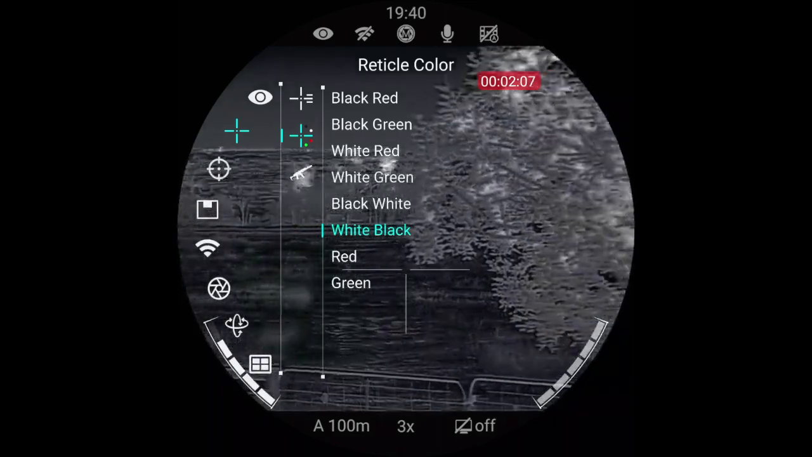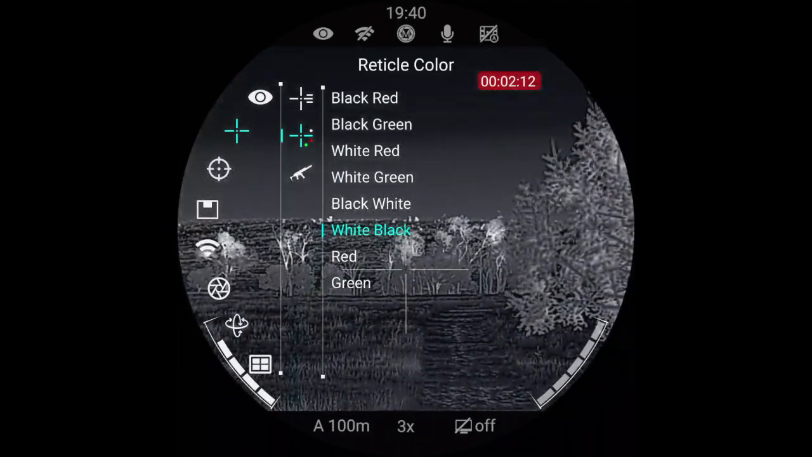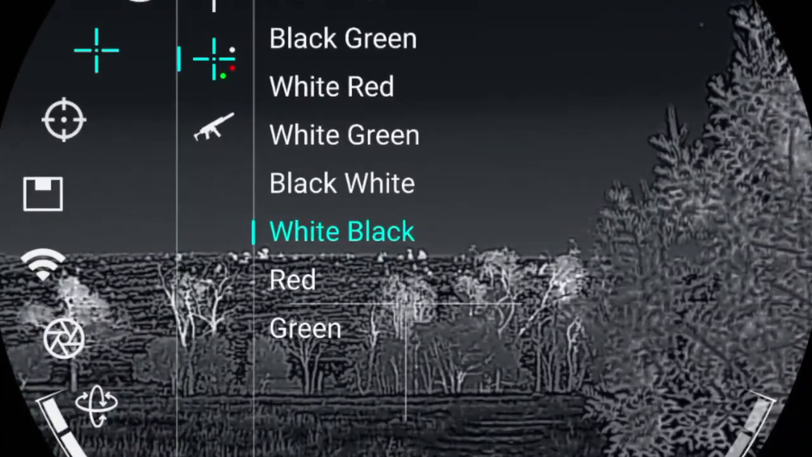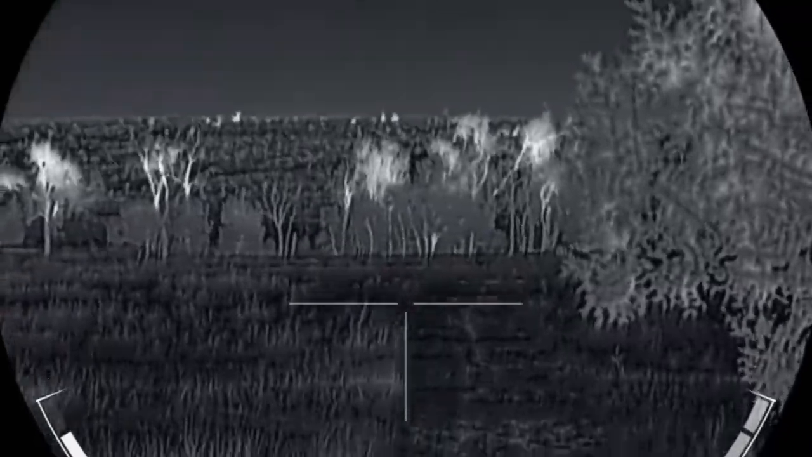So the crosshairs in black are actually quite fine. If I get it up to that tree over there, you can see the black crosshairs, and they're quite nice and fine.